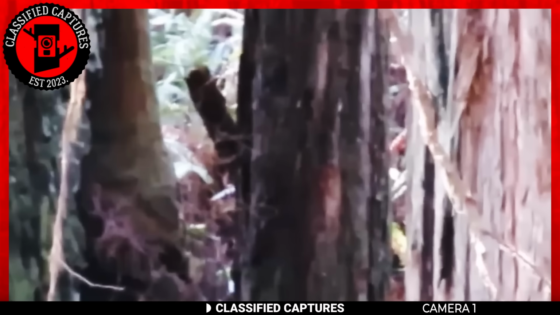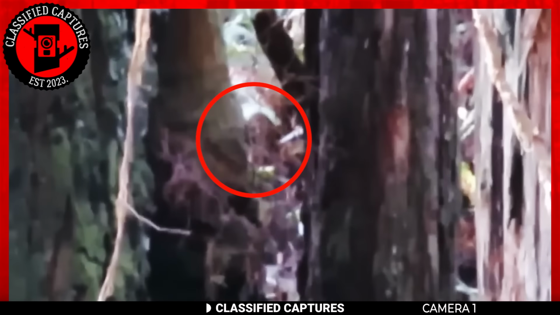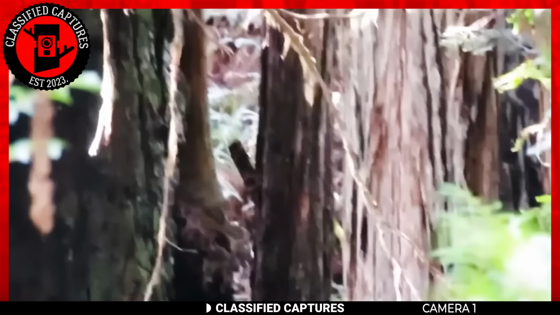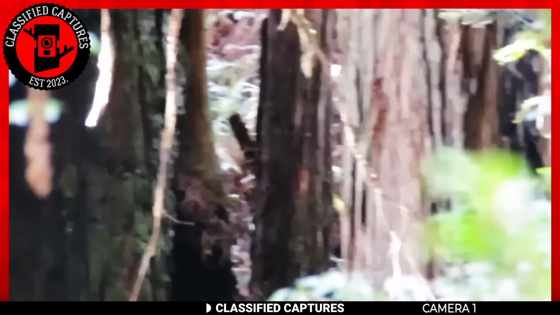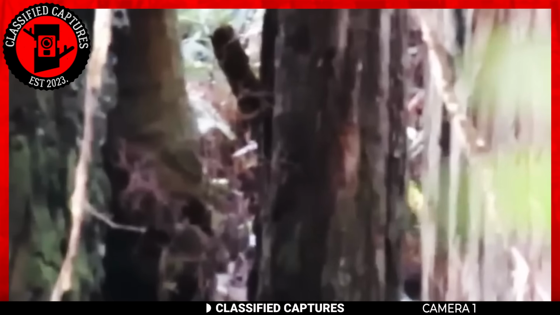Watch this video. Did you see it? Or rather, can you see it? At first glance, it may have seemed like you were simply gazing at trees and their bark, right? But what if I told you there's a Bigfoot there? Have a second look at the zoomed-in footage. Did you see the face?